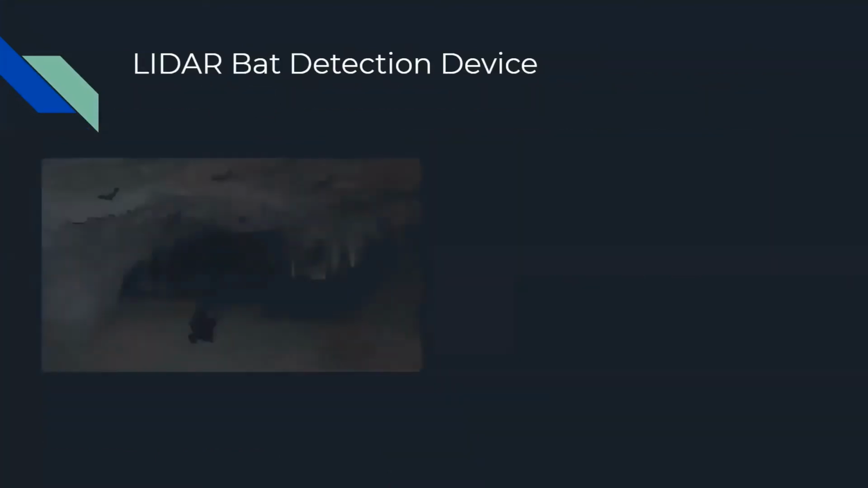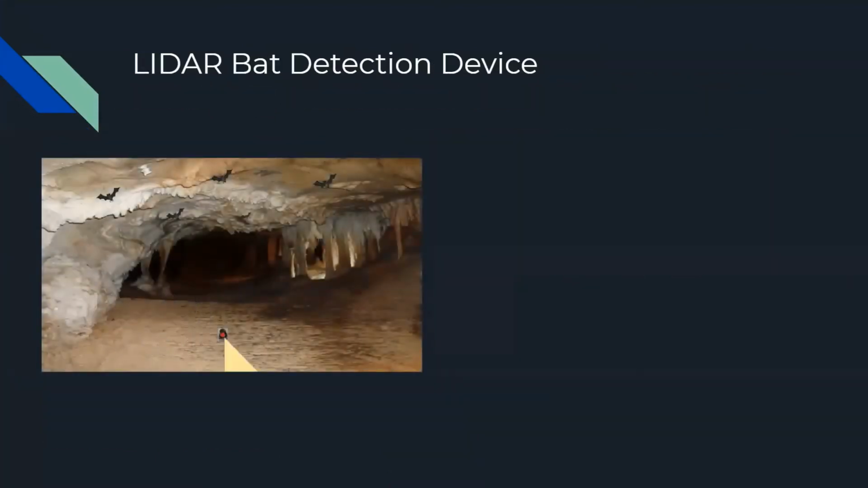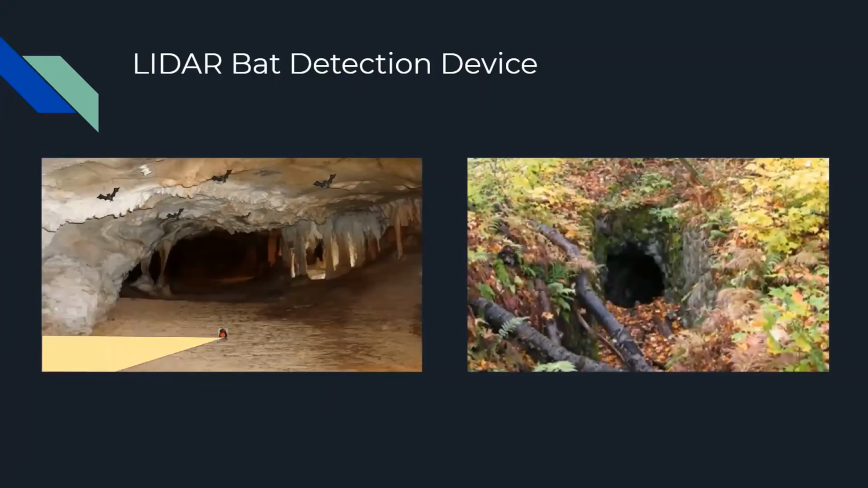Our device's first use is to be used in big rooms of caves. The researchers will take the device in, set it up, leave it for the span of a week, return, take the device out, and use the data to create a 3D scan of the cave that will then have the bats located on it. The second use case will be to detect the number of bats that enter or exit a cave. The device again will be set up, left for a week, returned, and the data will be extrapolated from it.